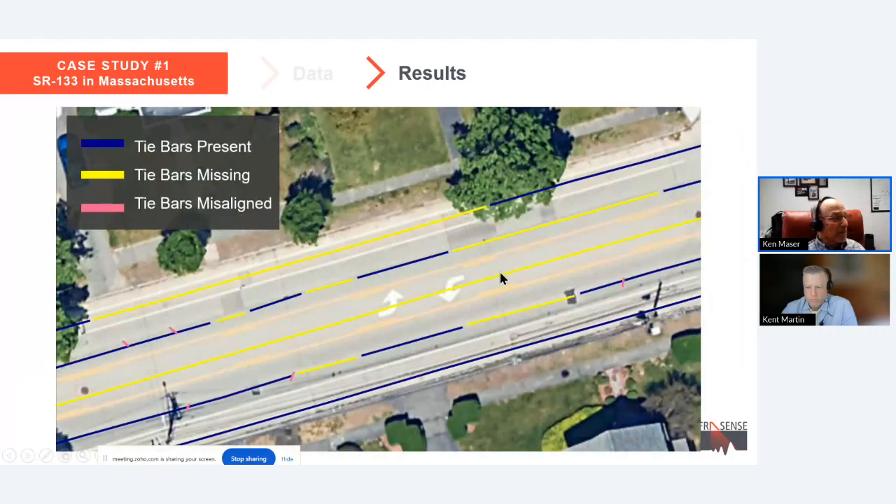Also, we could see areas where there are specific defects with the tie bars, where they're missing and misaligned. The yellow and blue lines are the longitudinal joints, and the yellow lines are where there are tie bars, where they should be connected to joints. The blue lines are where there are no tie bars, and there, if you look carefully, you can see some magenta lines where the tie bars were misaligned.